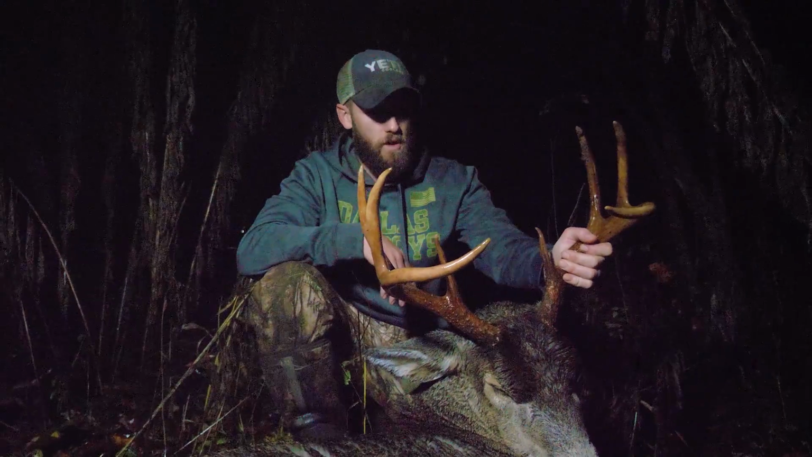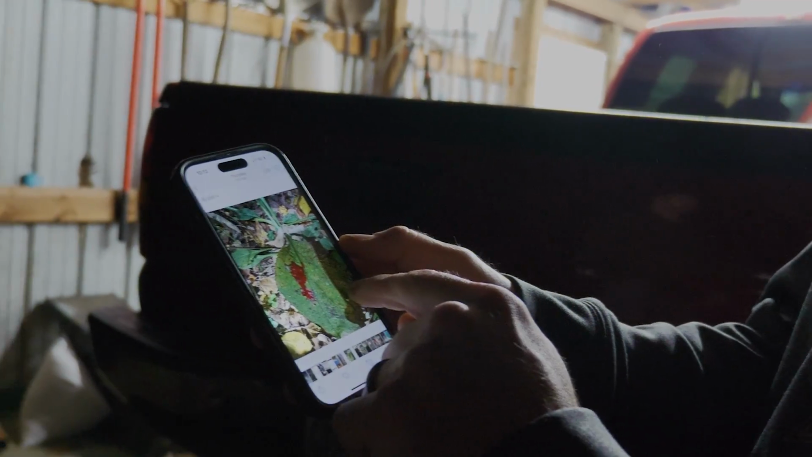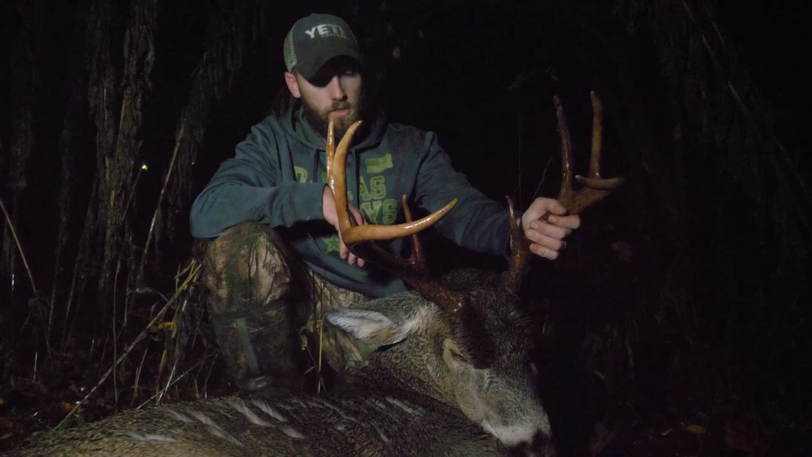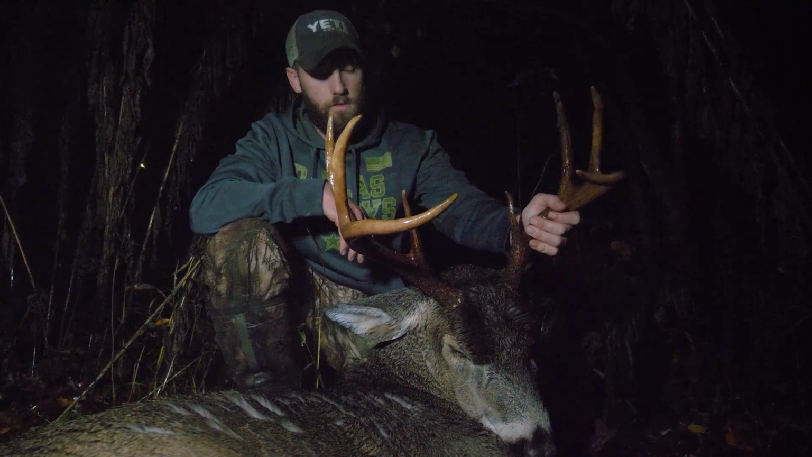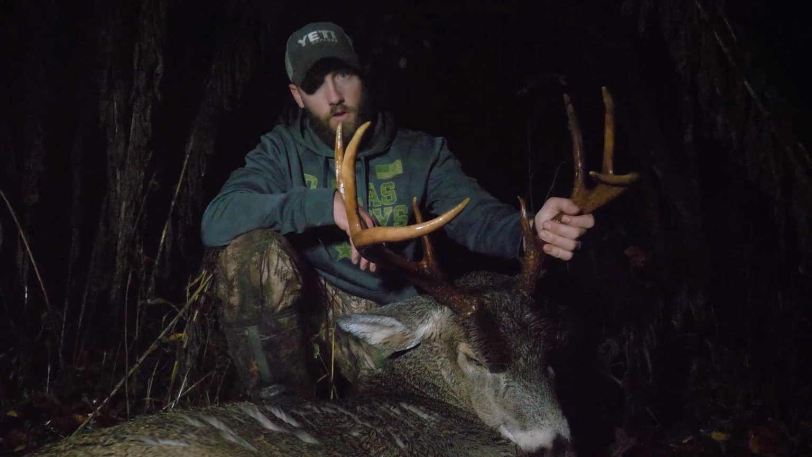So this is a buck that we call Lucky. Put an arrow in him 4 days ago. Real confident with the shot. I think I just clipped a lung maybe. Had to get pretty good blood for about 700 yards. And then we ended up finding him on camera that same night, 5 hours later, 700 yards the other way.